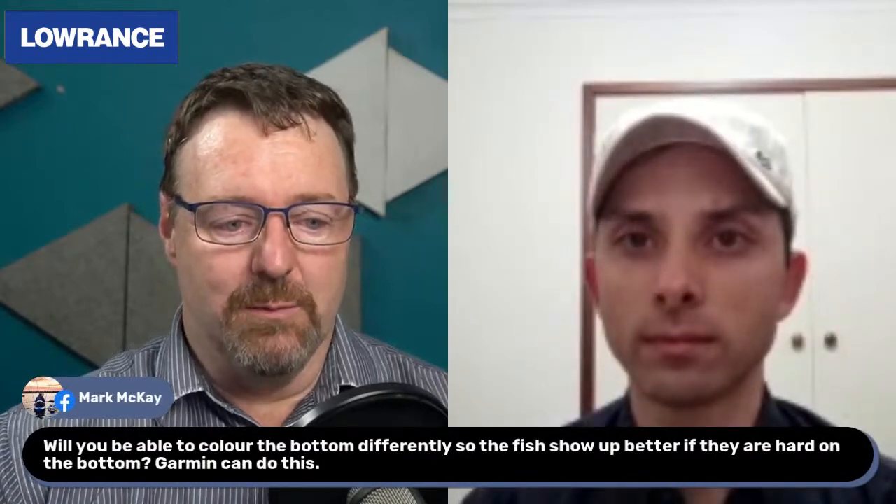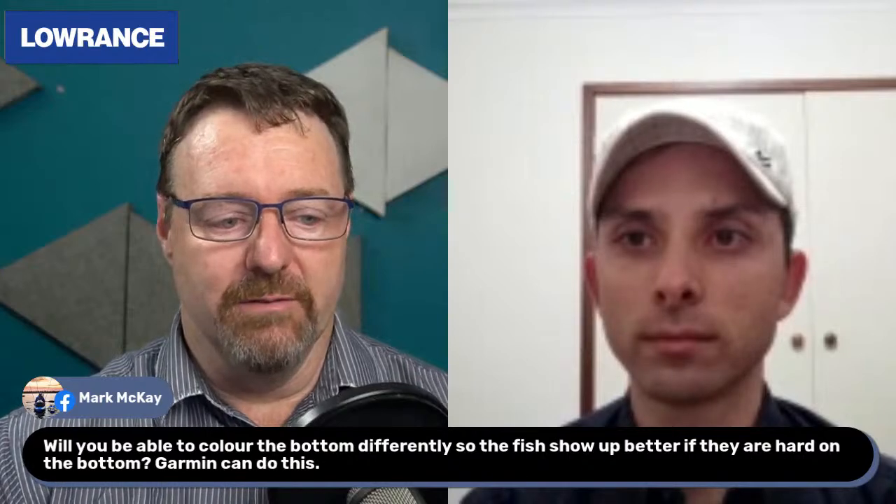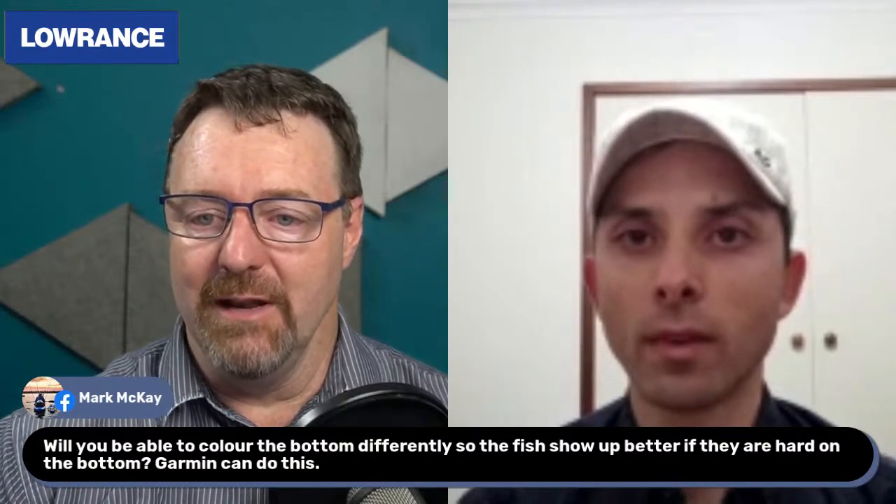Mark McKay asks, will you be able to colour the bottom differently so the fish show up better if they're on hard bottom? This is a feature that Garmin has. From memory, there are 6 color palettes. That's definitely going to be something touched on in updates to come, more color palettes, but there's no option to do that that I'm aware of. I dare say there will be something down the line. There are different color palettes which do contrast and make it come out a little bit differently, so I'll touch on that once we have the videos to show you. But in terms of color changes, no, not to my knowledge.